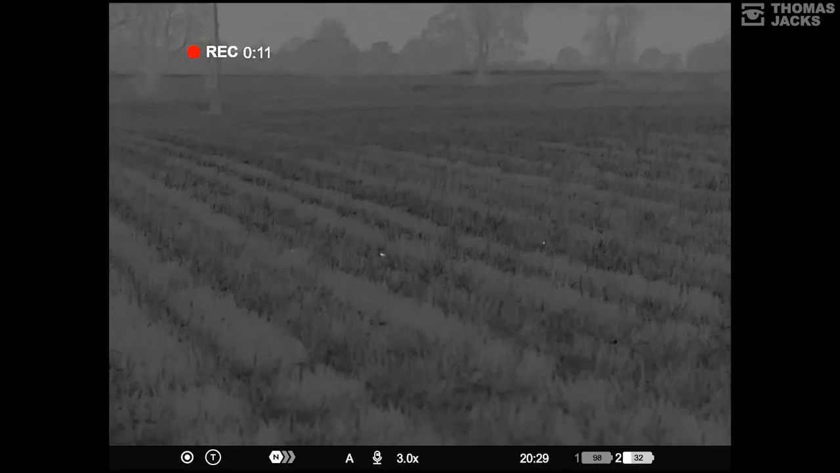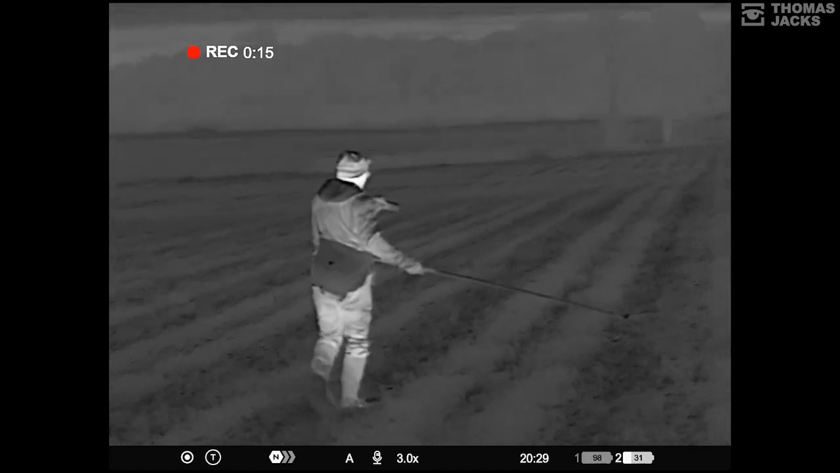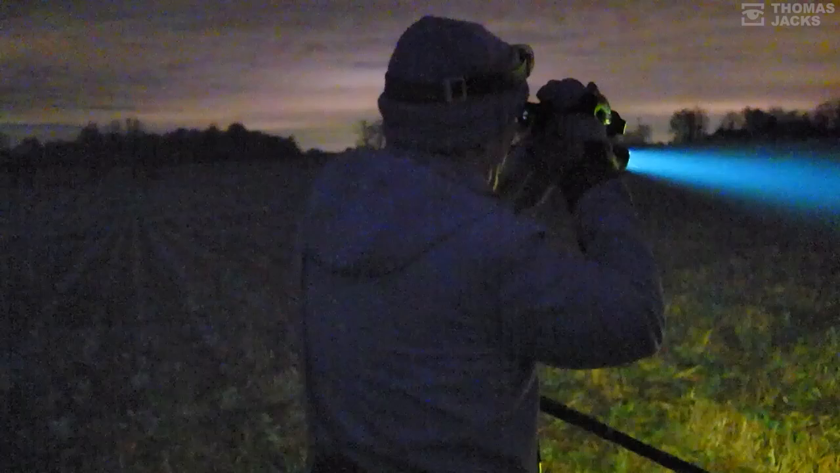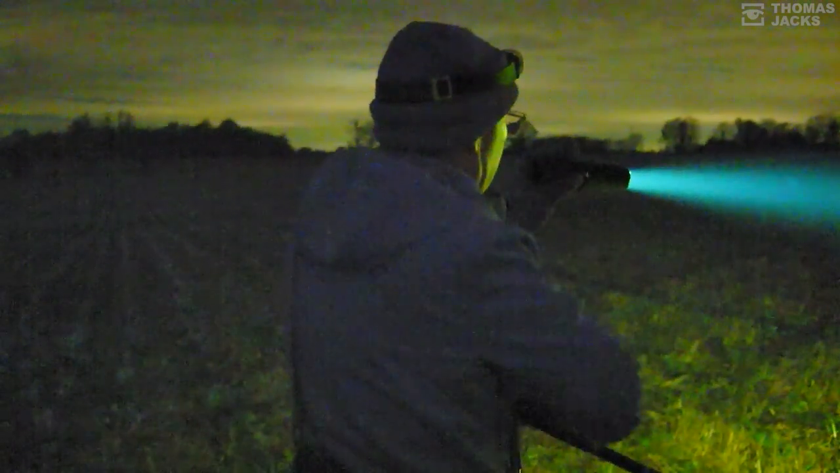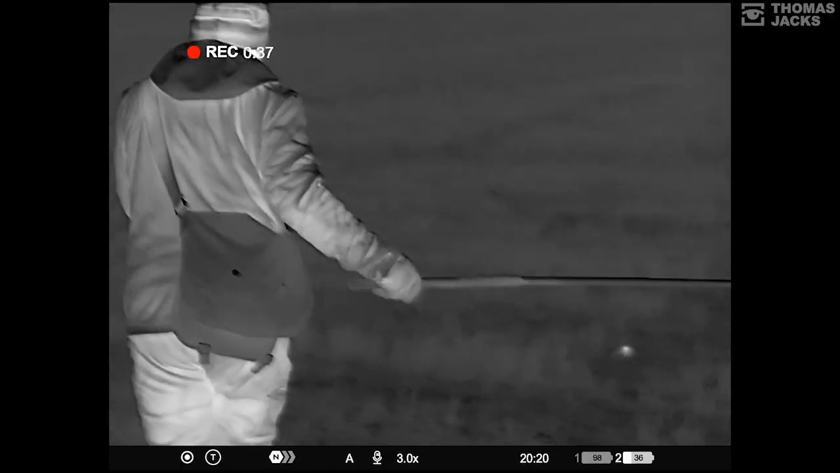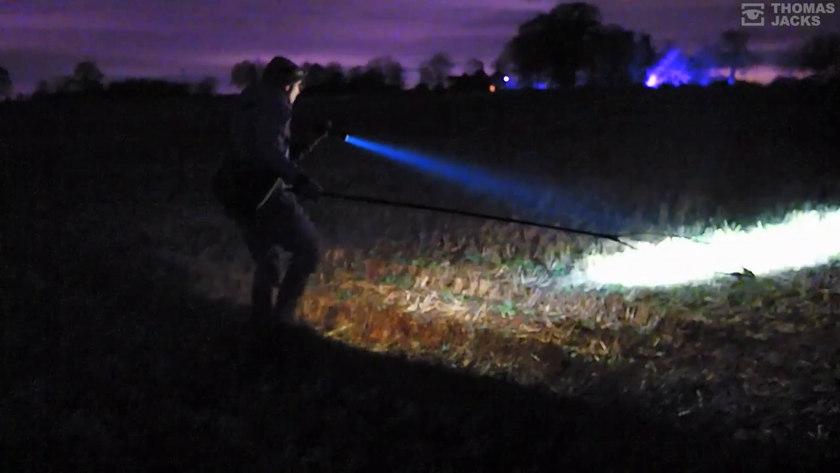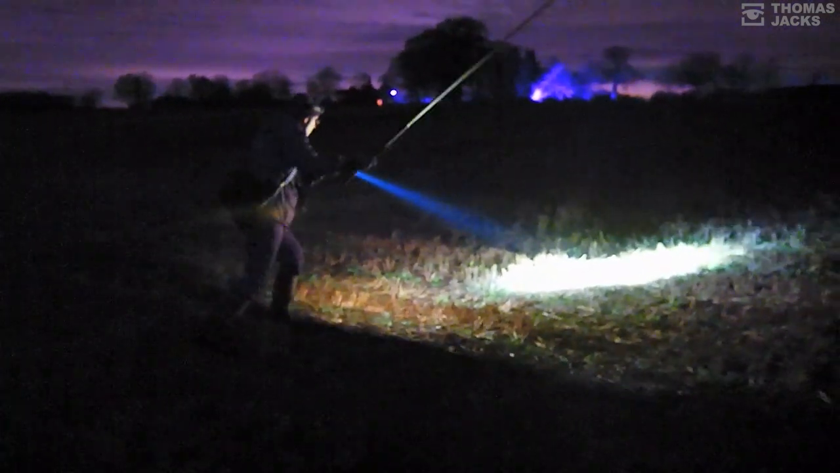So because I go on my own, the one thing I have to do is stop and keep searching. When there's 2 of you, the person with the light just goes like thermal light, and they can continue walking. The second person just does the net. But I weigh up my slower approach with the counteraction of 2 lots of noise. And if you notice, as I approach the bird, suddenly my feet go a bit different. I'm walking very quiet.